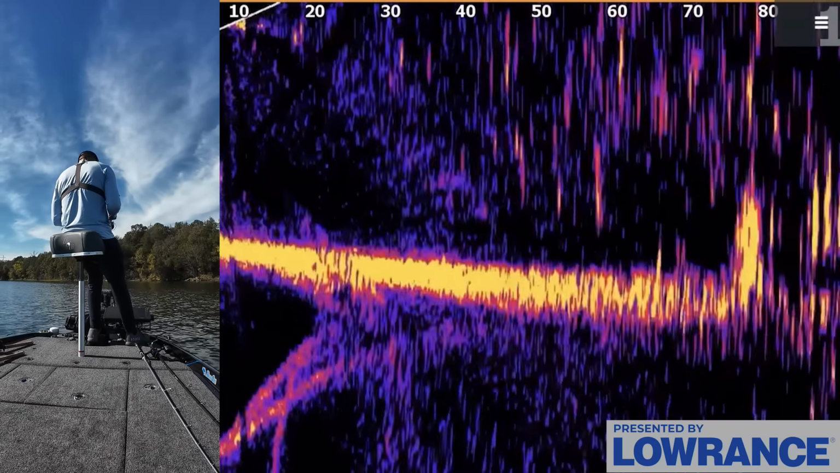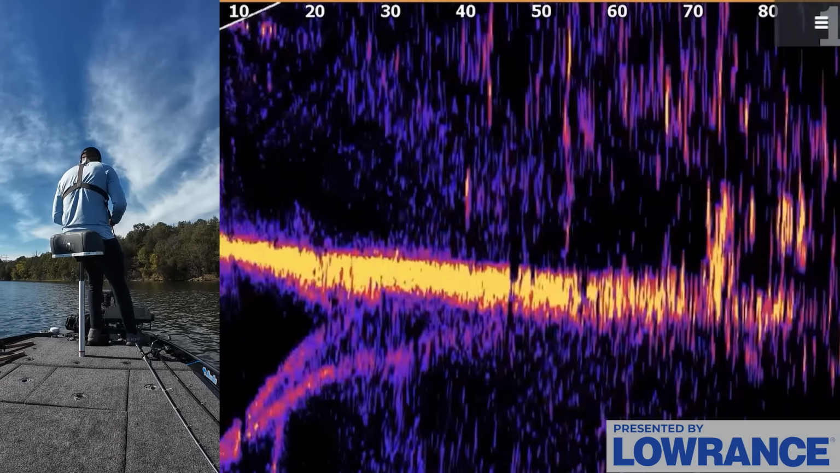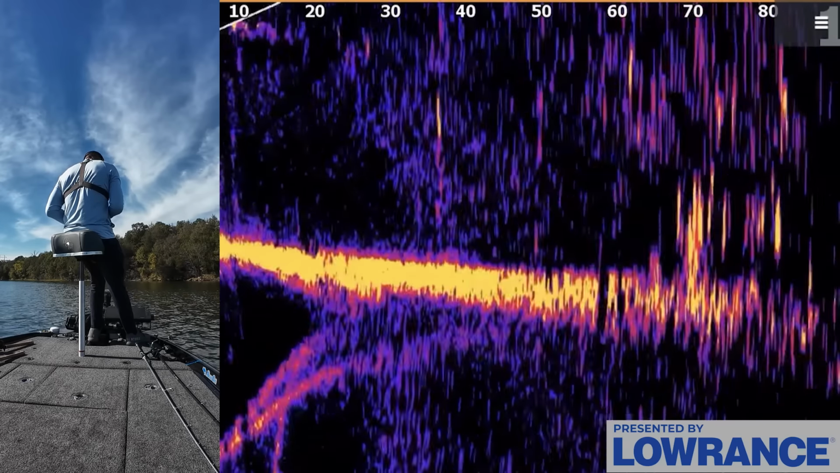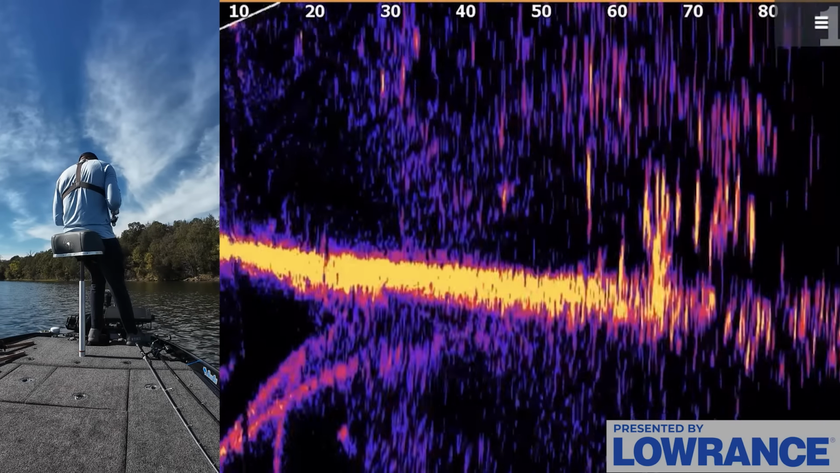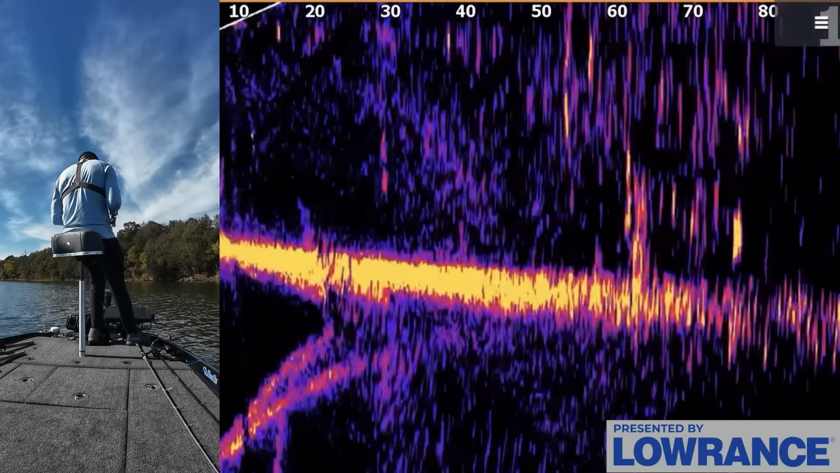Another nice brush pile right over here. We may have already fished this brush pile. I feel like I already came back through here. But we'll cast back over here again because it looks really good. See if they already regrouped. I feel like we already fished this brush pile.